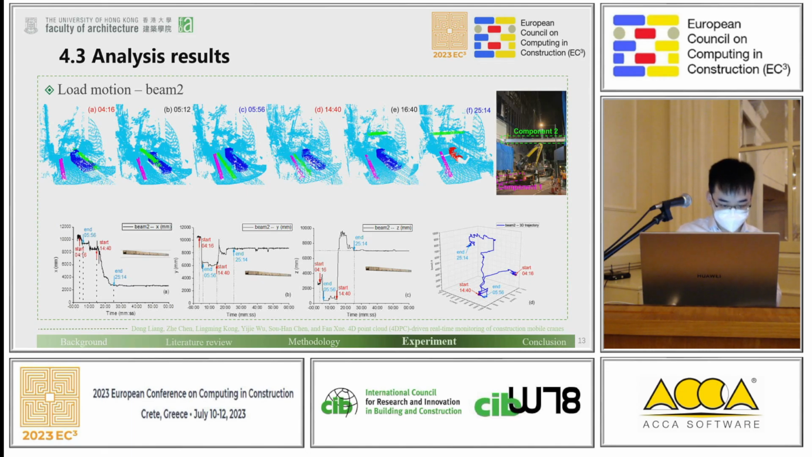This is the analysis result of beam 2. We could see it first moves at 4 minutes and 16 seconds and ends at 5 minutes and 56 seconds. In the right corner, we could see the final stage of beam 2 and also the whole trajectory of the beam motion.